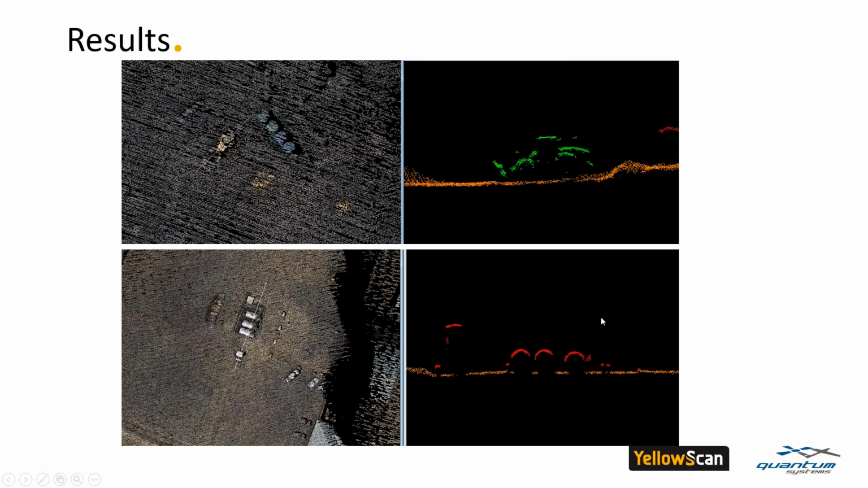Just some zoom on some small details. We have here a dozer, that we can see very well with the RGB camera, but we can see it also very well in the point clouds. Here we have some warehouses, and we can see the shape of the roof.